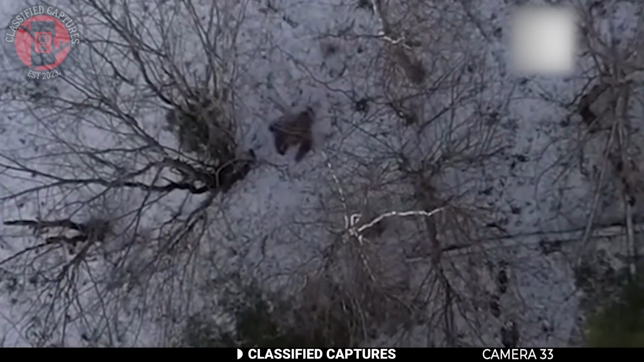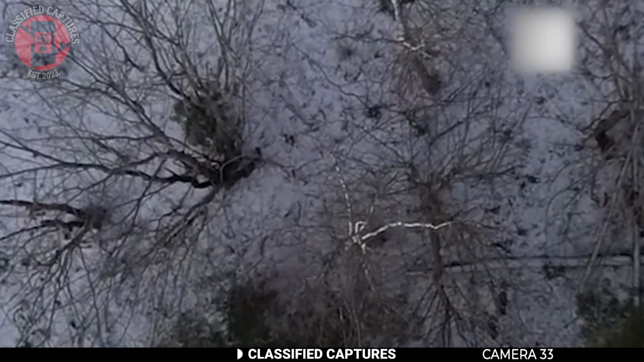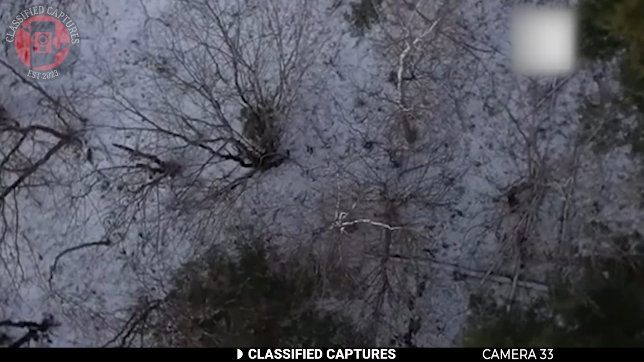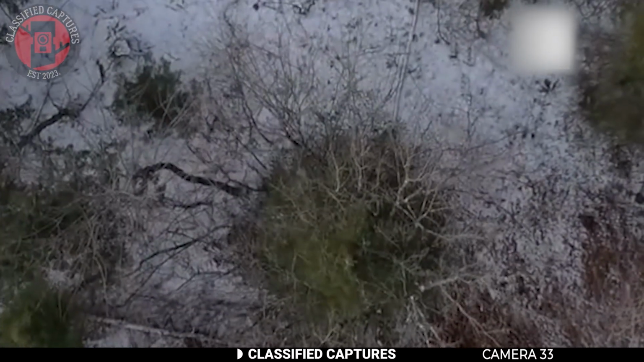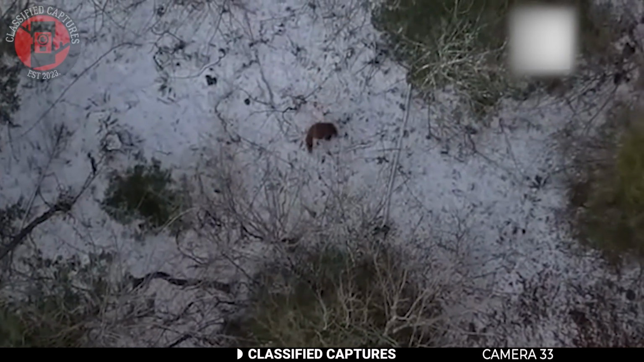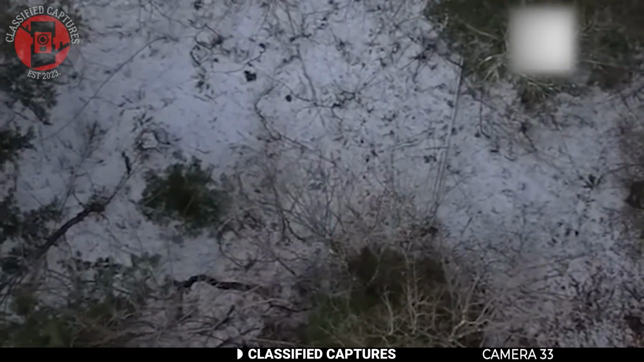The footage sparked debates online, with enthusiasts praising it as some of the best evidence of Bigfoot captured on camera. Many argued that this sighting was credible due to the creature's distinctive features and the way it moved effortlessly through the trees. While it's impressive footage, I would want to hear your thoughts on it.